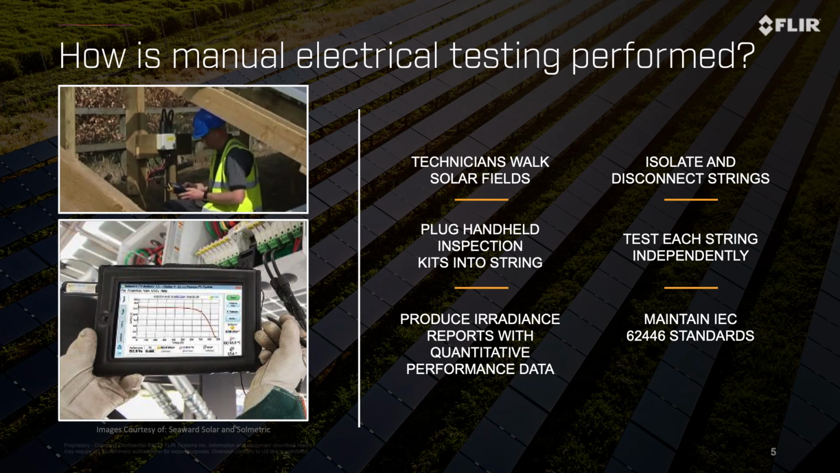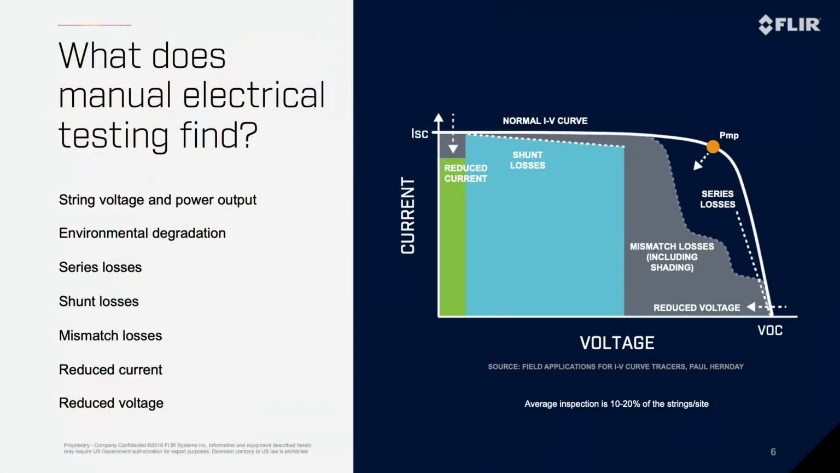So obviously it takes a long time to walk up and down these fields to conduct manual electrical testing. But once that technician has gotten to his string, what exactly are they looking for, and what does manual electrical testing find? Yeah, I would say a long time is an understatement here. It can take several hours, if not days, for a small site, let alone a massive site like we see today in the space.